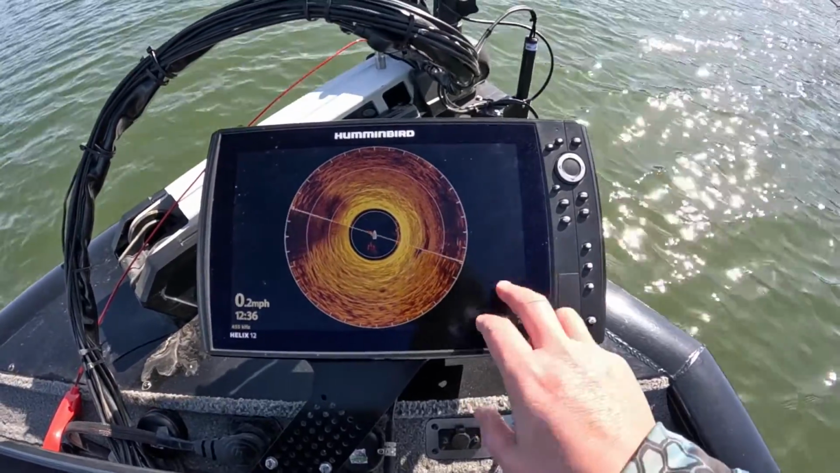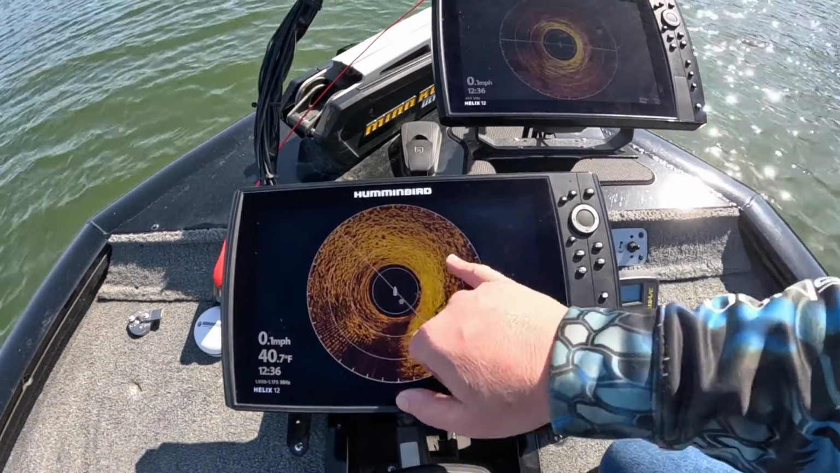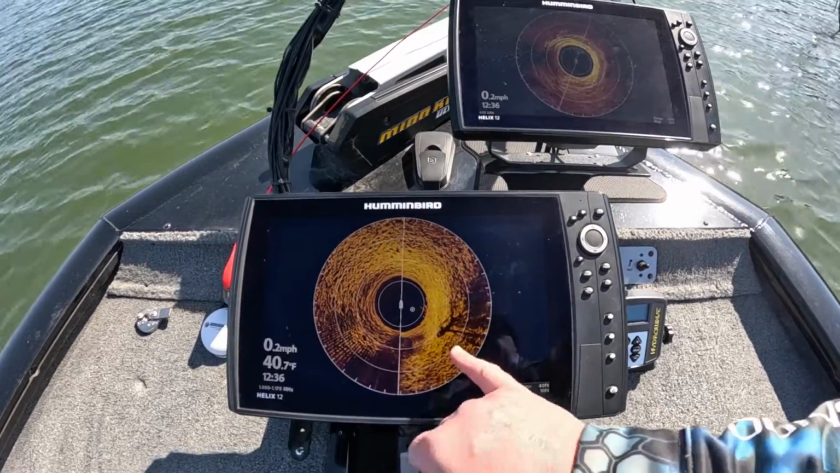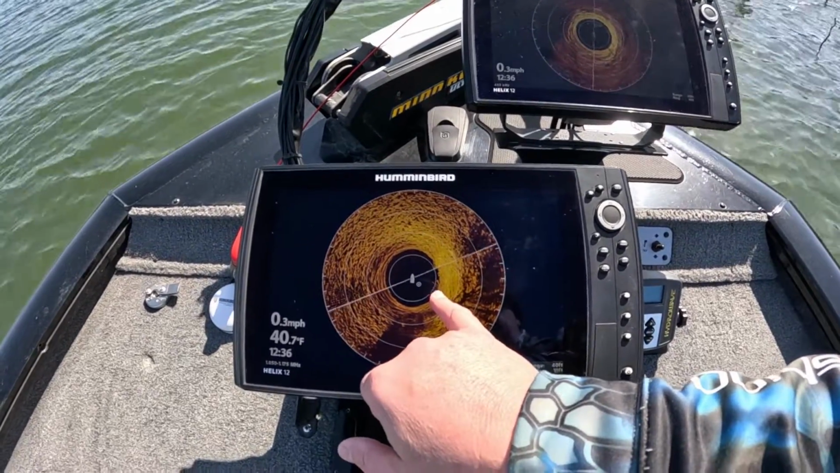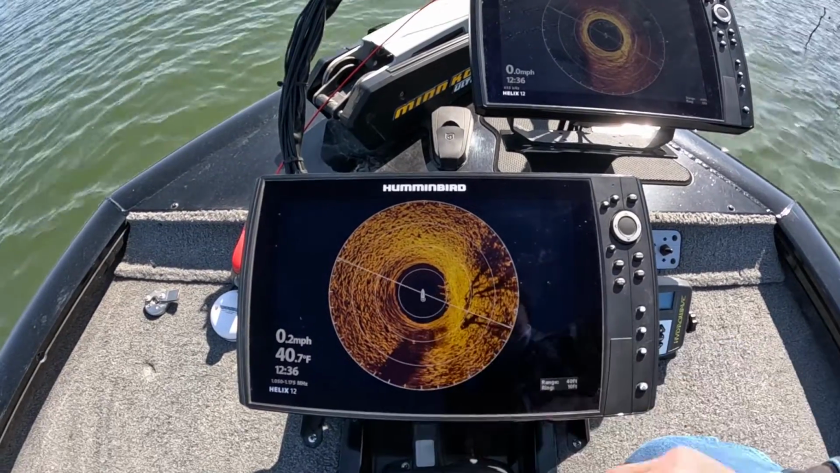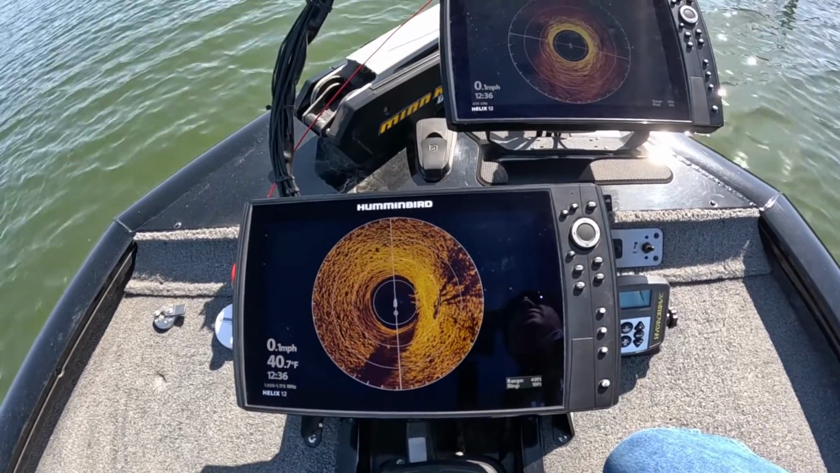Still a pretty good image for Standard 360, but on the Mega 360, you can make out all the rocks around here where they made the roadway, and you can definitely see more distinct lines for the tree that they sunk, and also more defined branches sticking up in the water column. So we're going to move over to another location and shoot a little bit more.